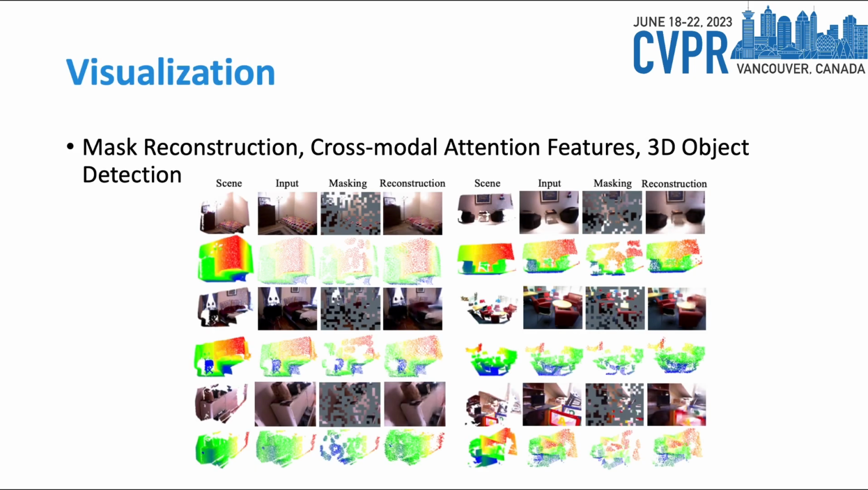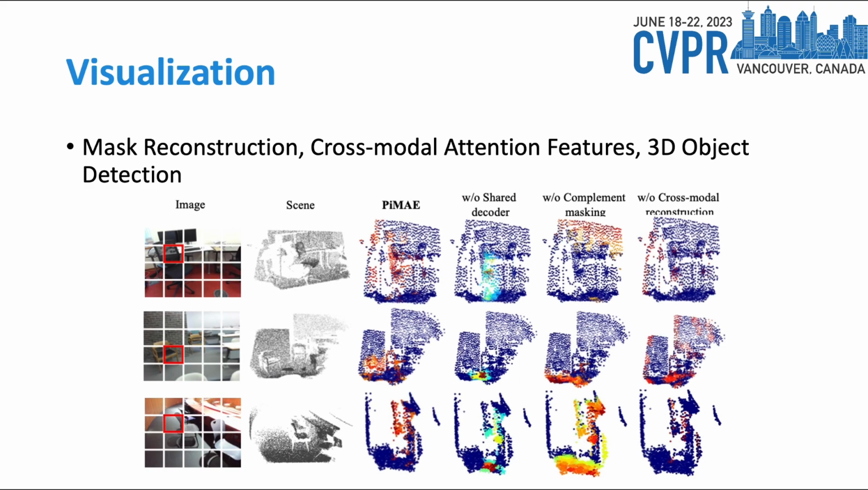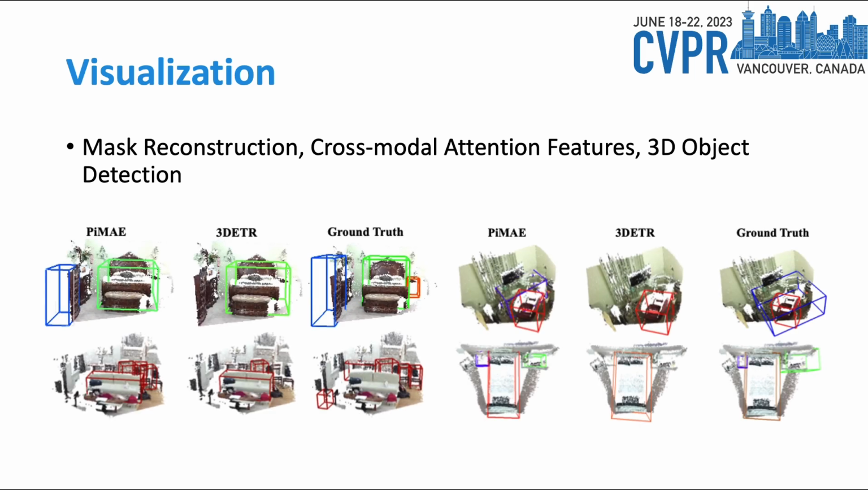And also we provide some visualizations in the paper, including the reconstruction results, where PiMAE reconstructs image and point data simultaneously, and also some cross-modal attention features extracted from the last layer of our modality-shared encoder, showing a strong cross-modal understanding. Also some 3D object detection results.